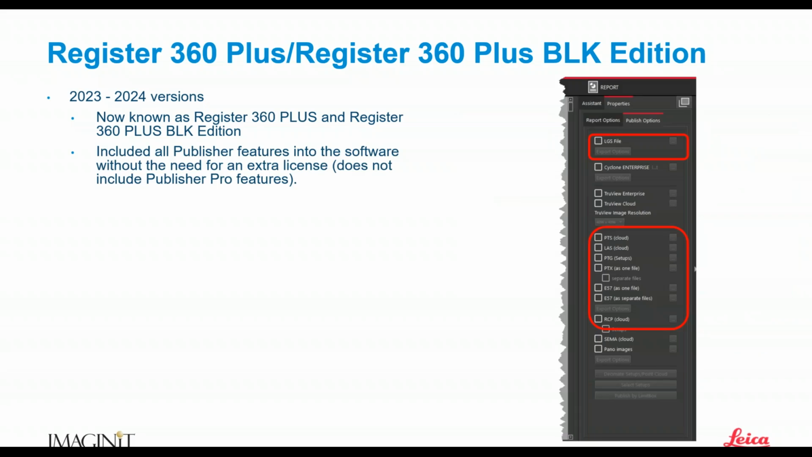Those new features included inside Register 360 Plus and BLK Edition are the publisher features that have been added into the software without the need for an extra license.